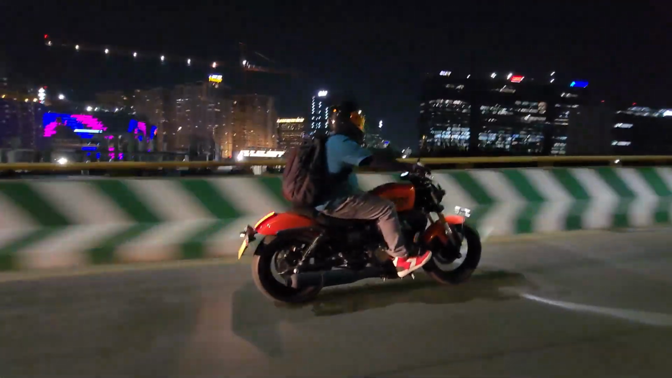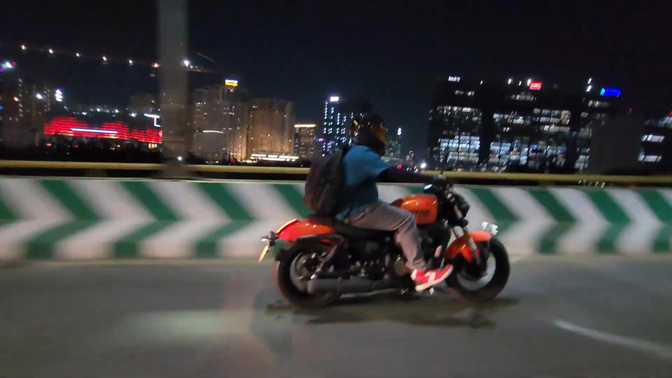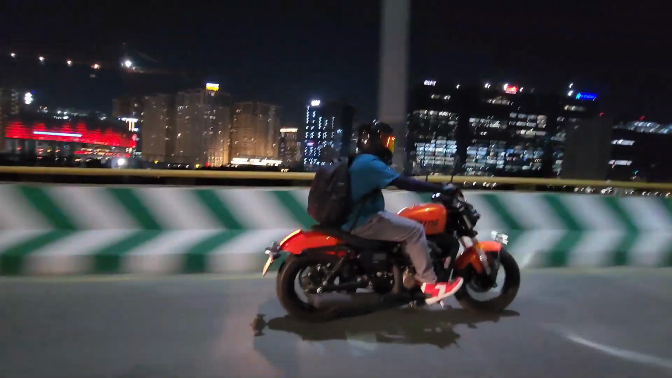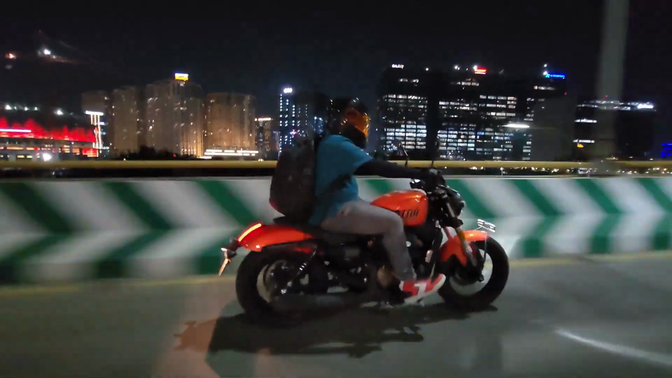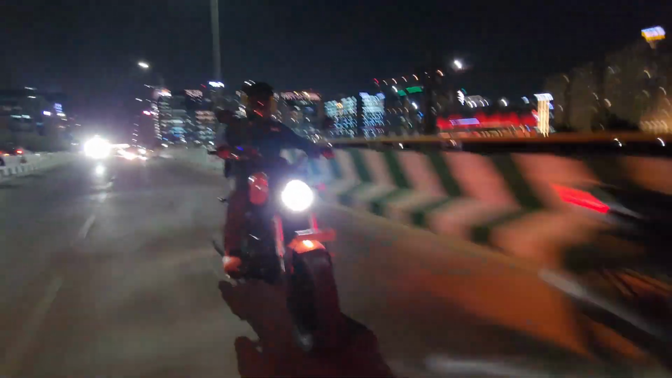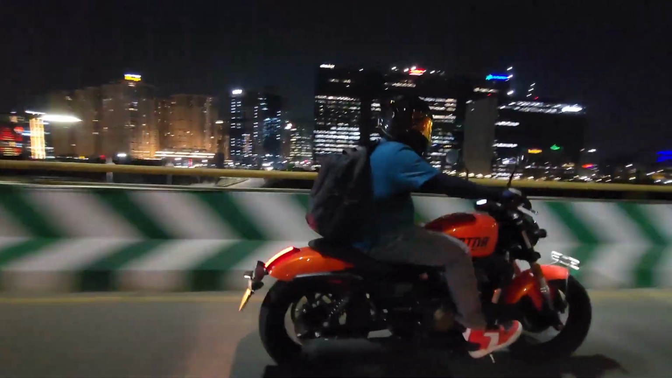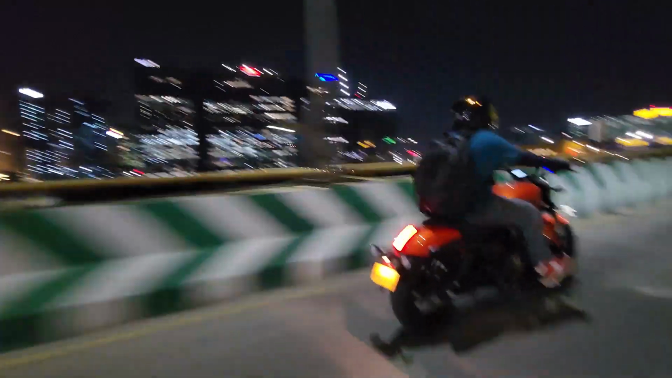And the tires are 120 by 80, 16 front. And let's see the QJ. The QJ also gets 120 by 80. So the tire dimensions are the same, front and rear, 16-inch front, 15-inch rear, 120 by 80 front and 150 by 80 rear. So the tires are identical.